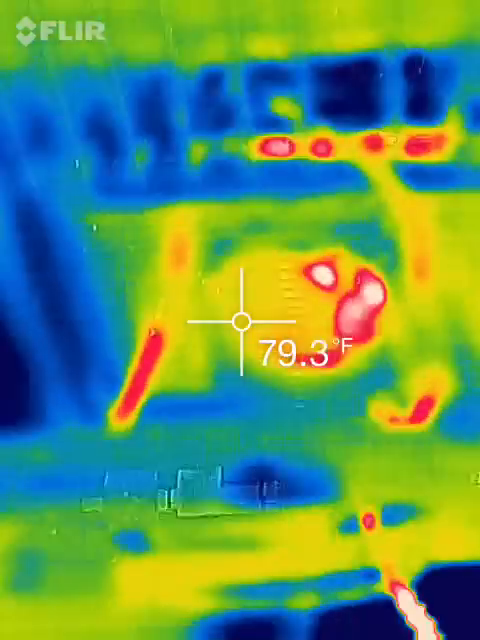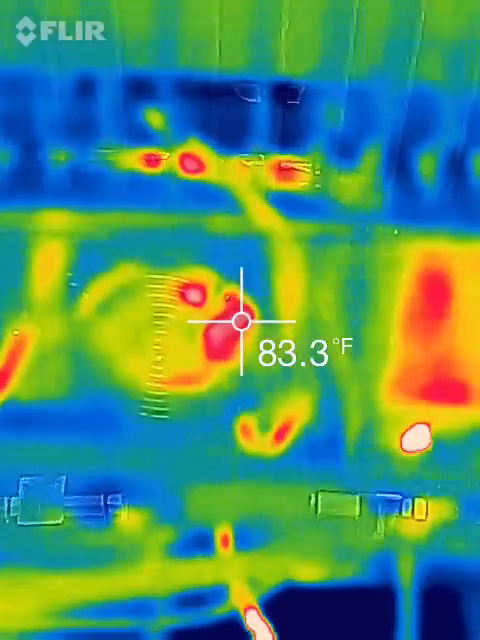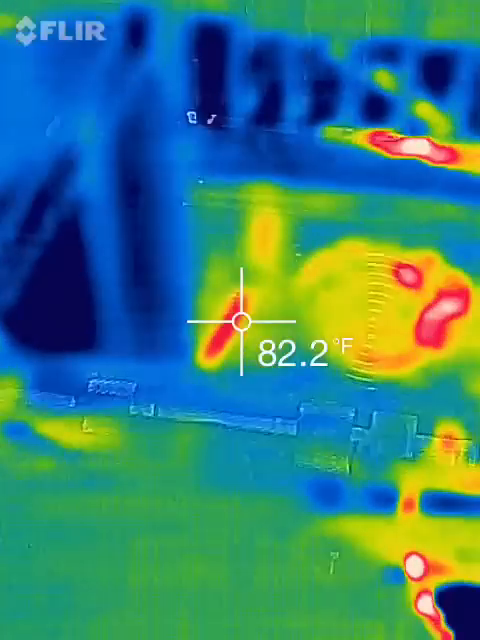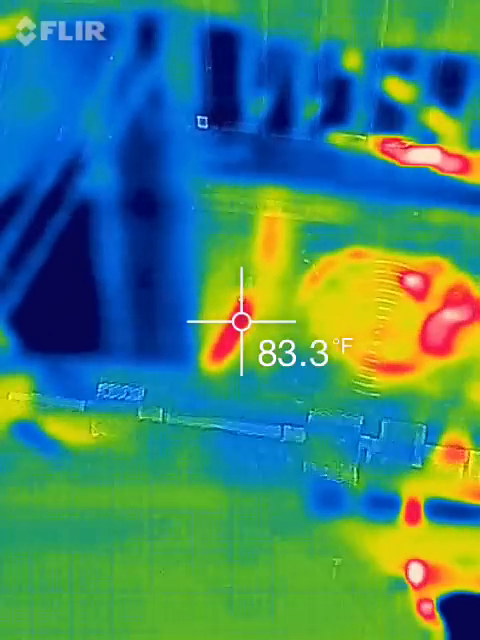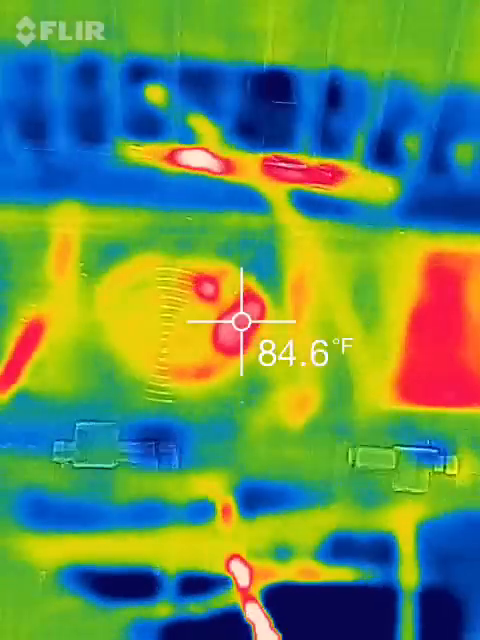There we're seeing the back of the Henry amplifier, and we're looking at some exhaust fans. And what you see over here on the left is the cable that's carrying the RF coming out of the Henry amplifier. So the coax cables actually run warmer when you're running that much power through them.